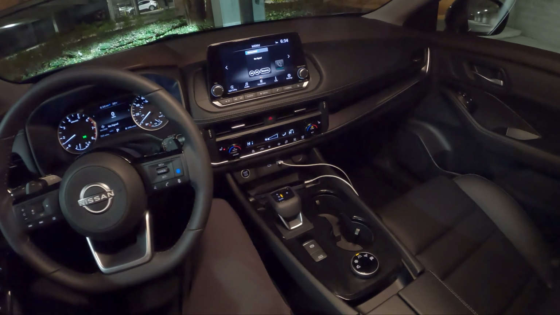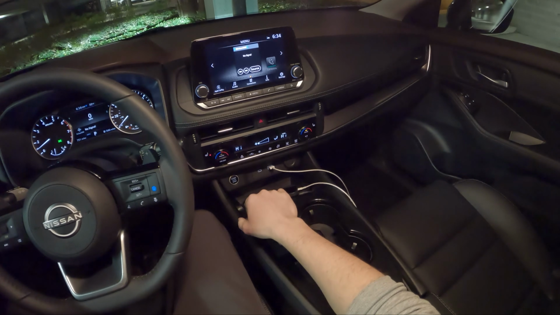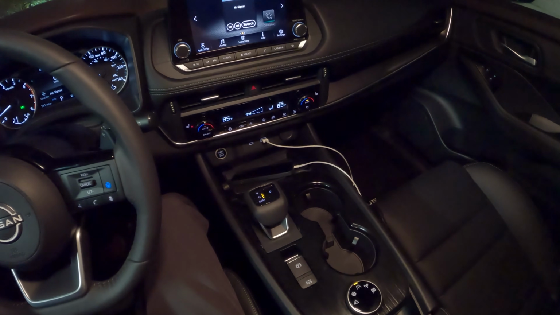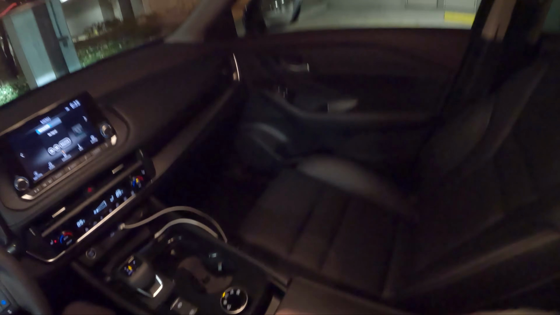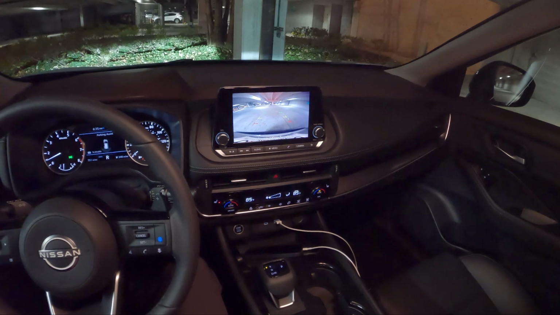This has very nice climate controls, physical buttons for heated steering wheel, heated seats, fan speed, and of course auto climate control. We have two USB ports down here, USB type A and a C, stop start button, no wireless charging, but a nice center console and just a very well laid out interior. We get a pretty massive panoramic moonroof. Reverse camera looks pretty good at night, nice and high res. Good visibility all around too.